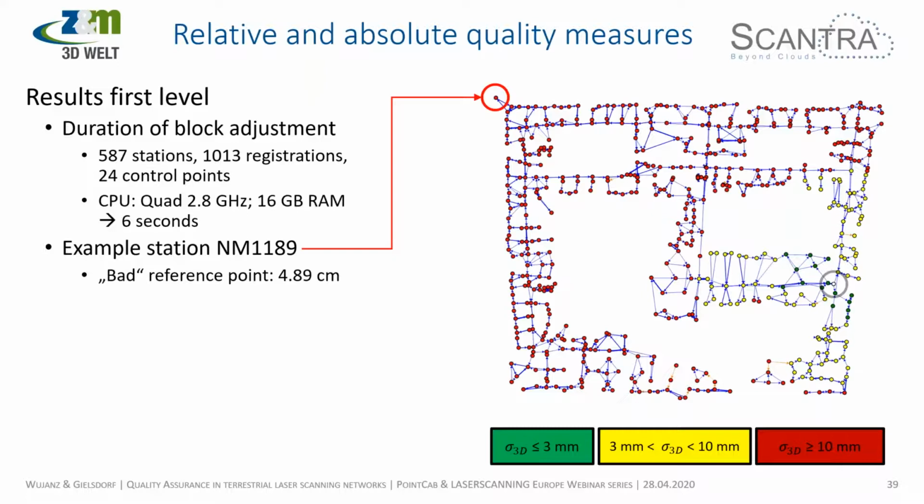If I'm processing scans in Scantra, I hit Control B. B is the block adjustment. So that means every couple of registrations I check, is everything fine, or do I need to do something? Because these are not too many scans, but again, 1,000 registrations can actually give you a headache, finding the error. So you want to find them as early as possible.